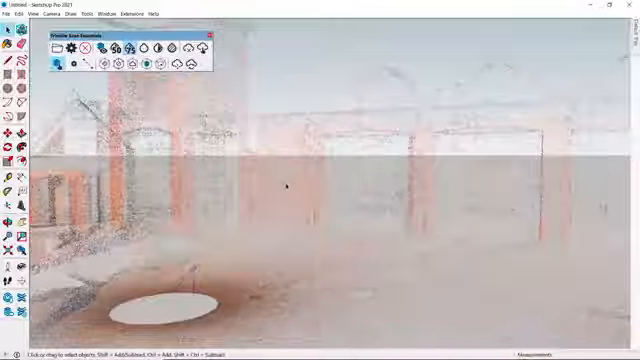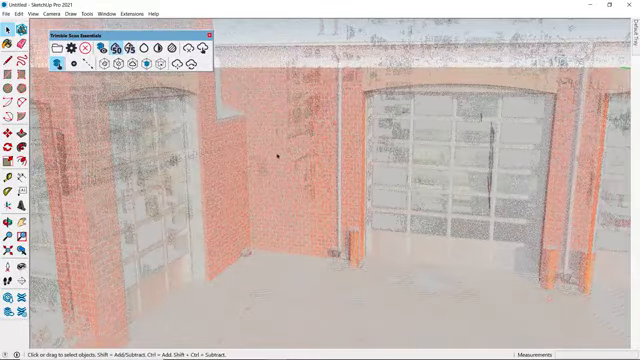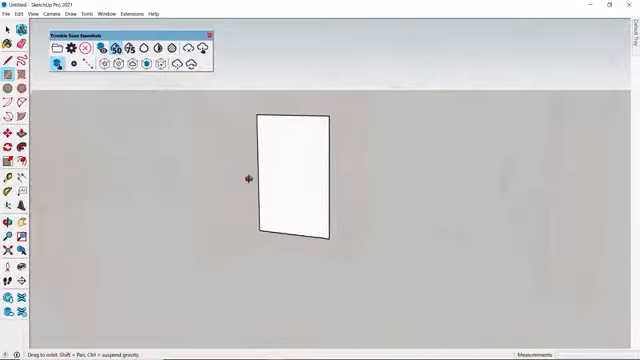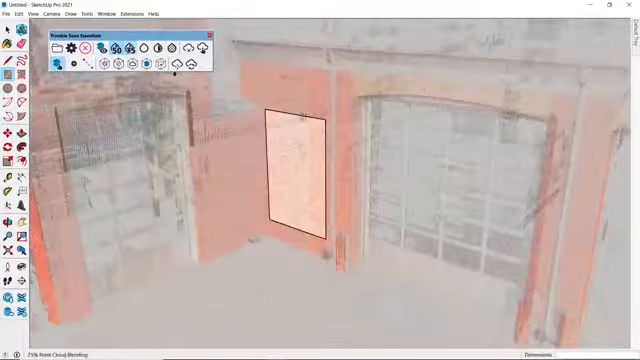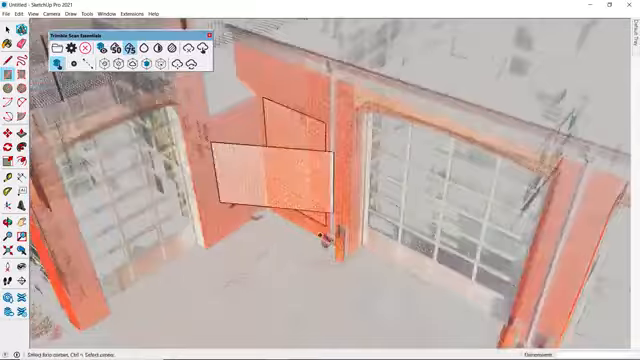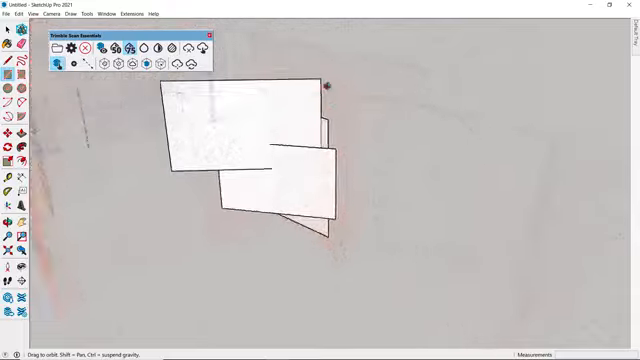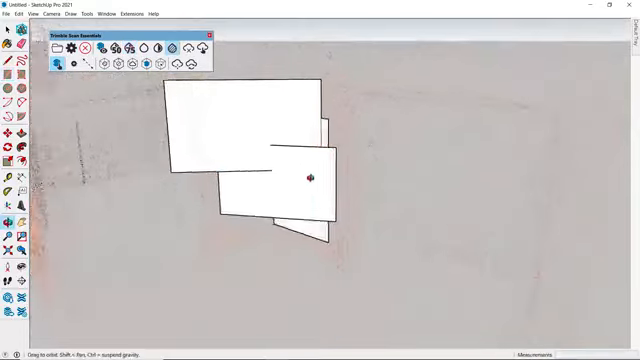I'm going to zoom in and use this section of the wall as a nice flat surface to draw a rectangle. Let's draw a few more rectangles while we're here, just to show how the plugin allows you to snap to all these accurate points in the model. It's really quite remarkable.